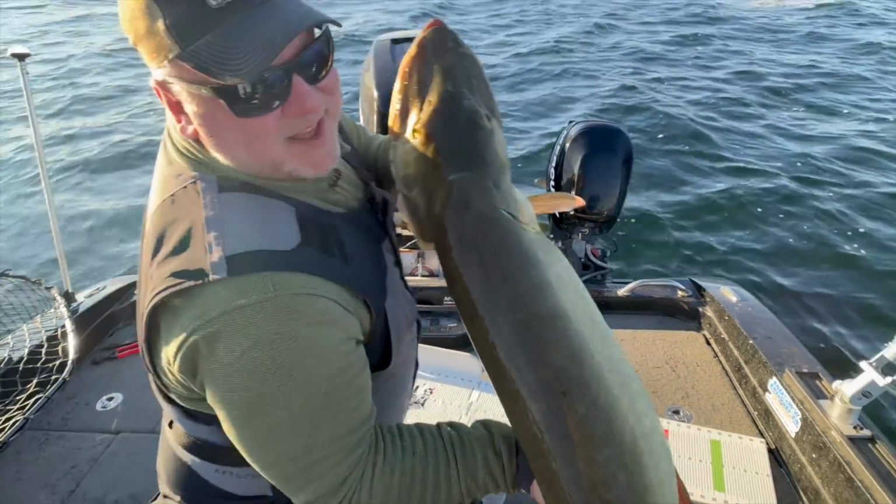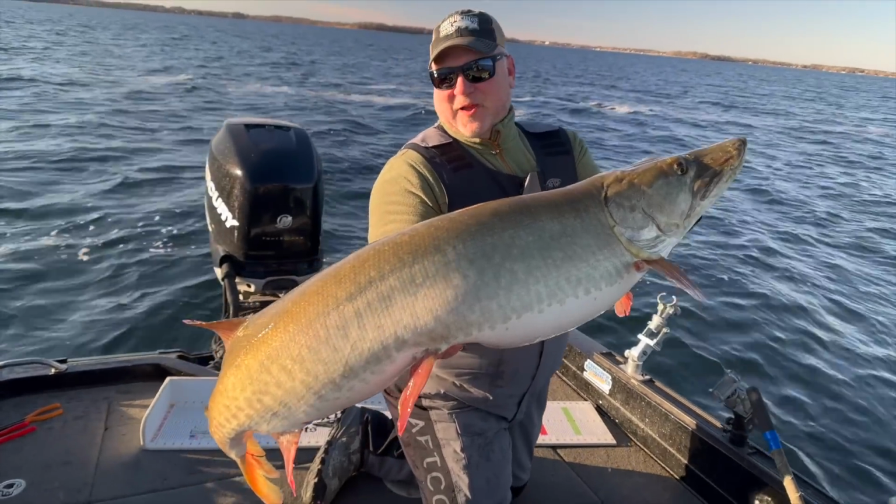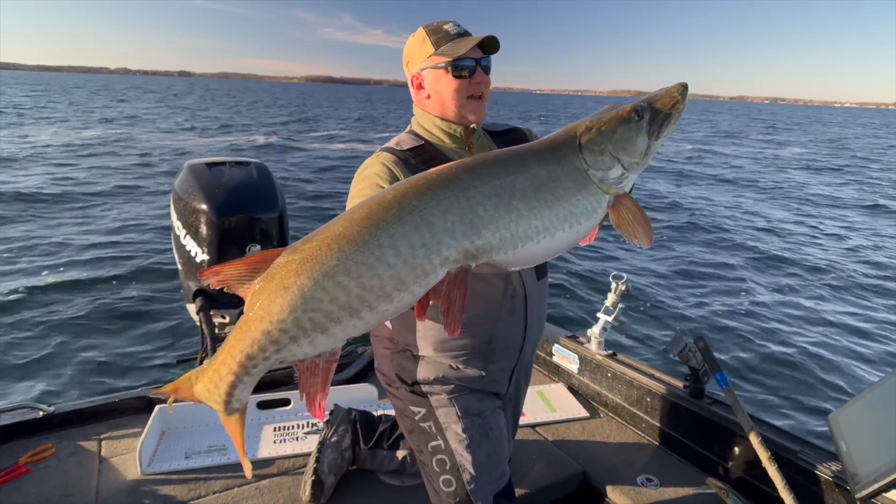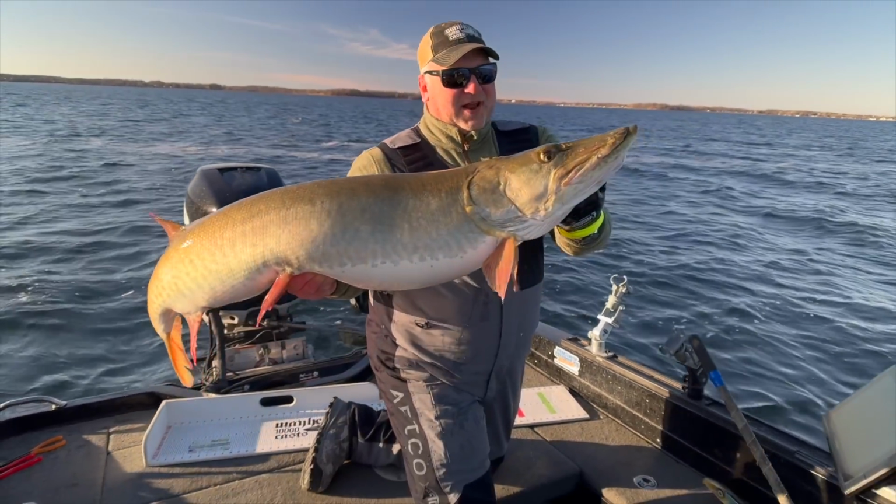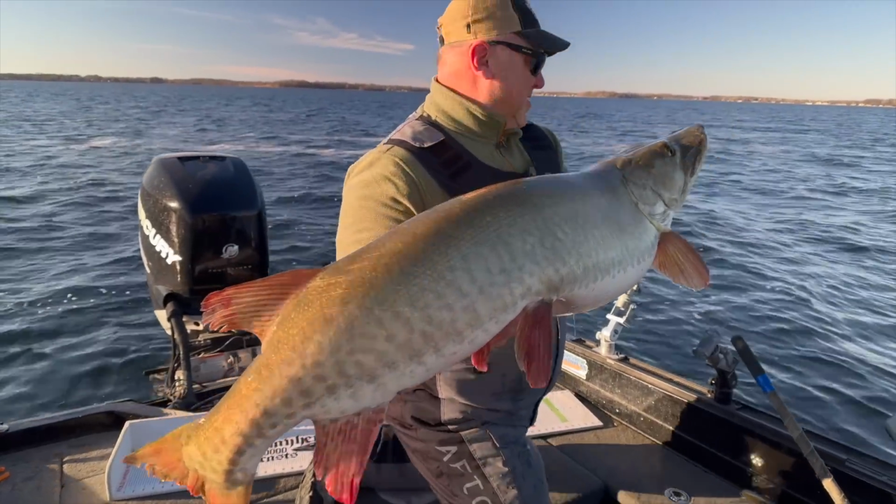Awesome fish. Welcome back to Mayhem's 10,000 Cast. Doing one of our favorite things, trolling in the fall. And she decided to eat. Coaxed it a little bit, but nice, beautiful fish. I'm not going to complain at all. Let's get this one back in the water.